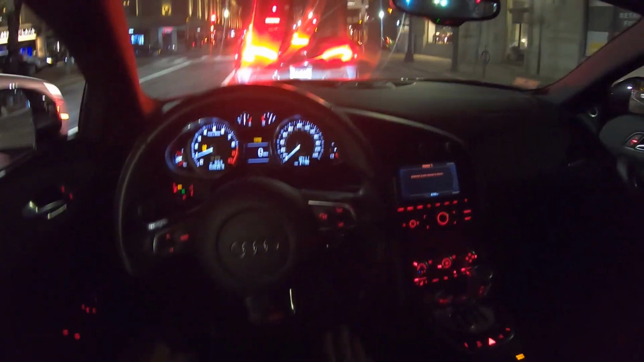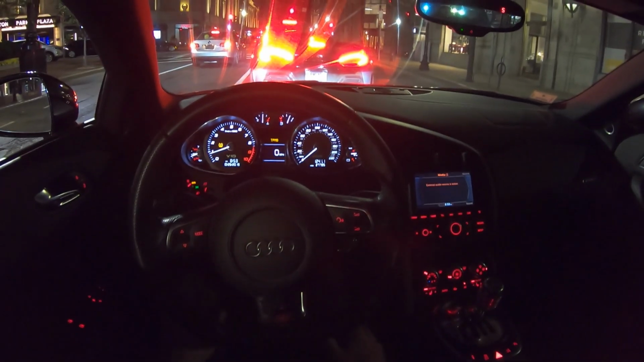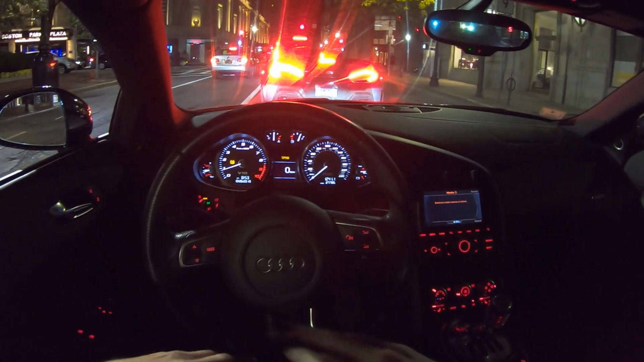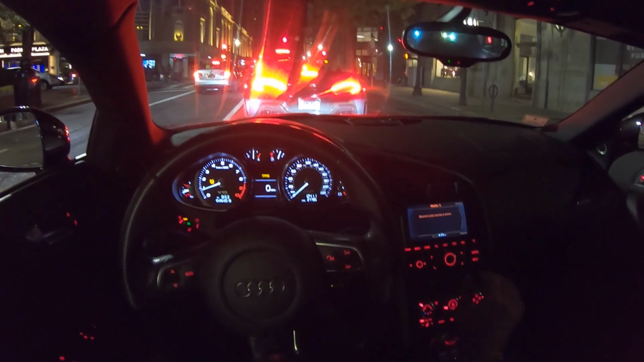What I love about this cabin, there's so much room, and I know you probably can't see it because it's dark right now, but it's a very open, enjoyable feeling cabin. As far as driving position, it's pretty good. It's a little bit average, so it's definitely lower than, say, an A4, but my knees are pretty close to the steering column, so that's something to be aware of.